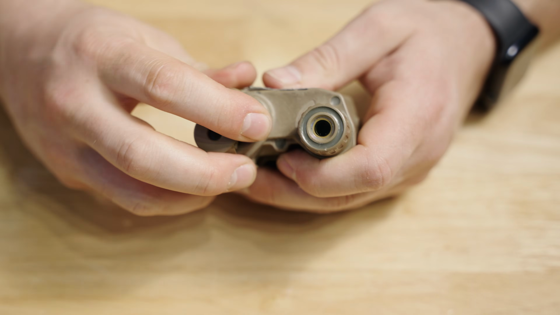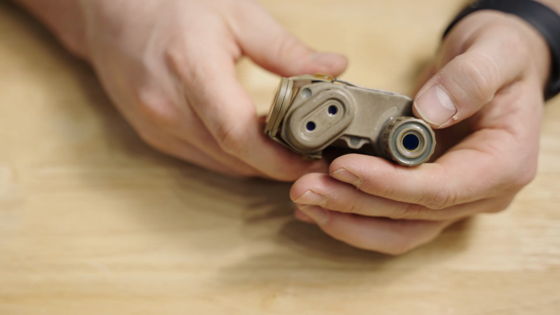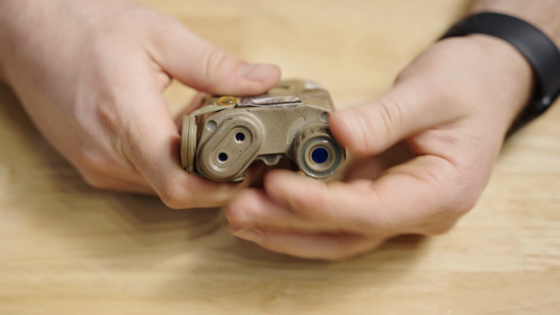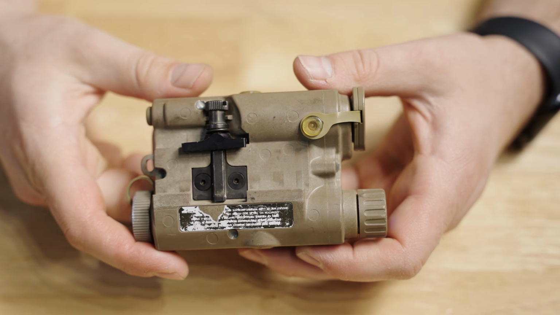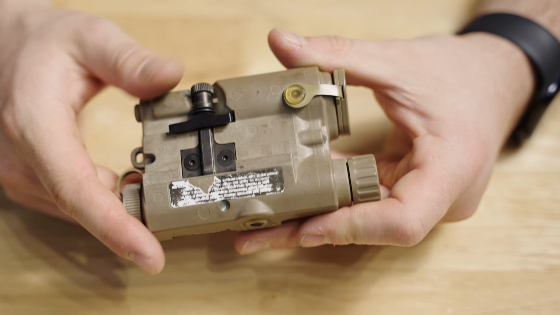You have co-aligned lasers, but they are mounted at an angle, and then you have your illuminator on the opposite side, and it spins roughly a turn and a half to fully diverge or converge. The mount on this is pretty simple, just a straight cross-bolt mechanism.